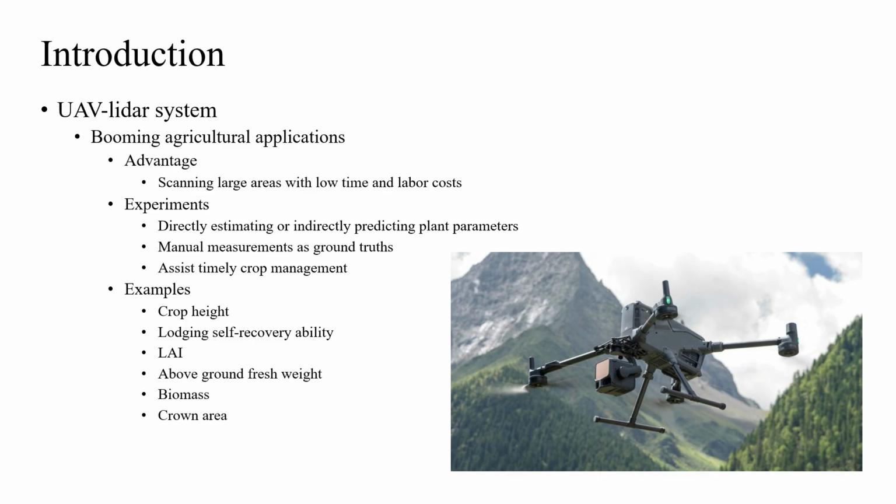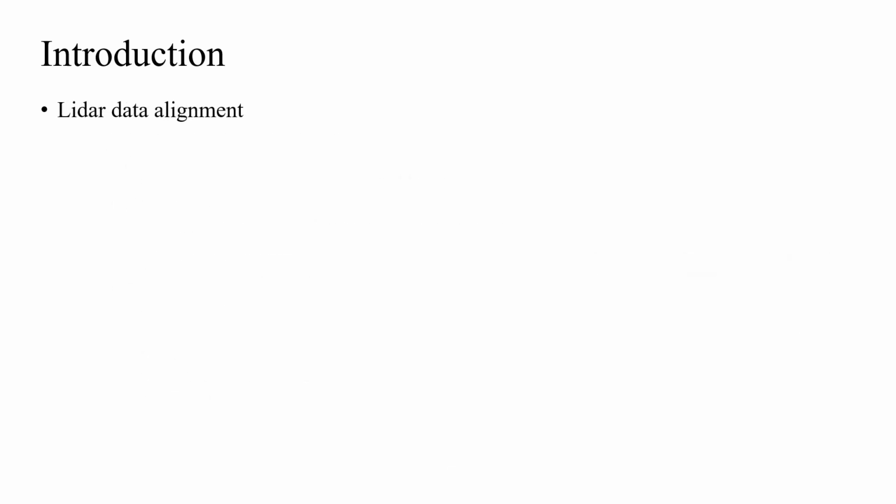Since a LiDAR measures distances relative to itself, when the sensor is in motion, such as being mounted on a flying UAV, additional sensor inputs or point cloud registration techniques are required to align raw LiDAR data. The first and most common method for LiDAR data alignment is GNSS and IMU-based georeferencing.